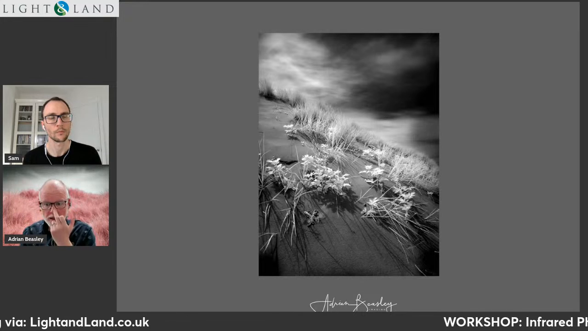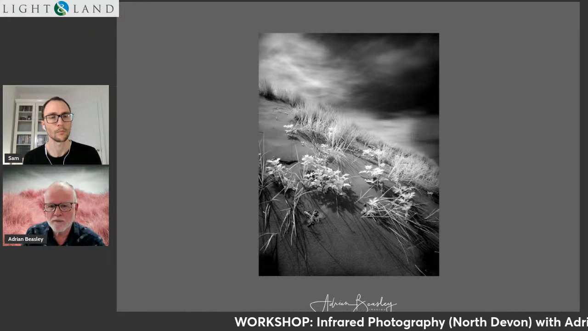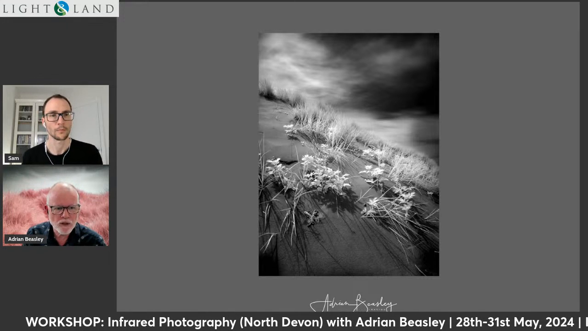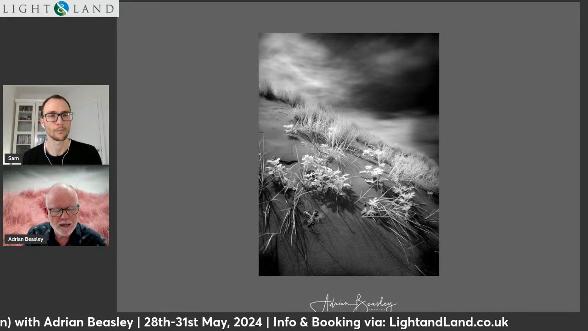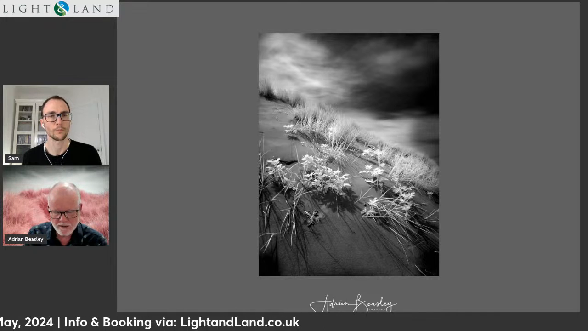Now, there are a few issues to overcome. When you look at the image on the back of your camera, if you're shooting in infrared, what you'll actually see is a pretty red-pink look. That's because the only channel in your camera that's really capturing much information is the red channel. So it looks like it's red.